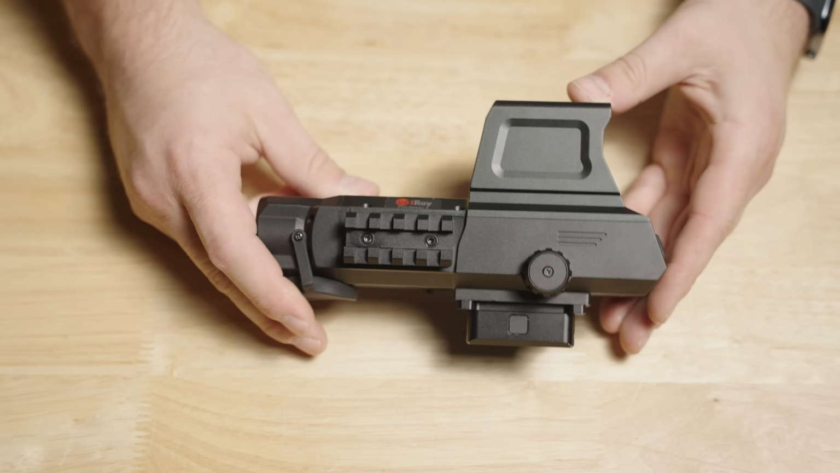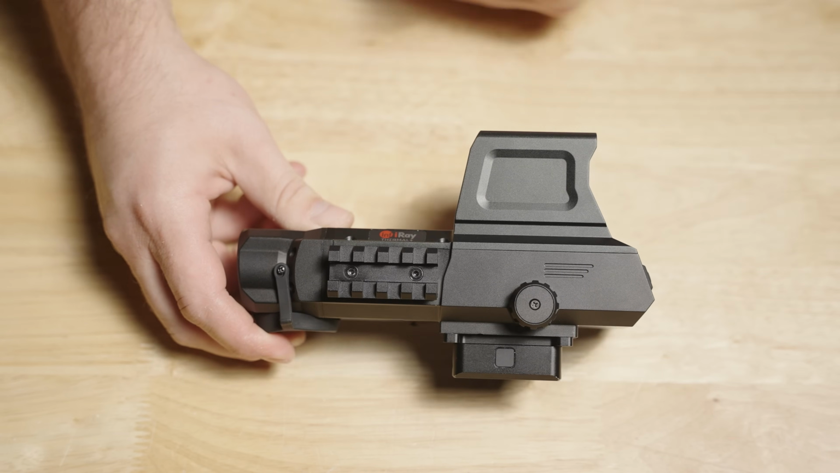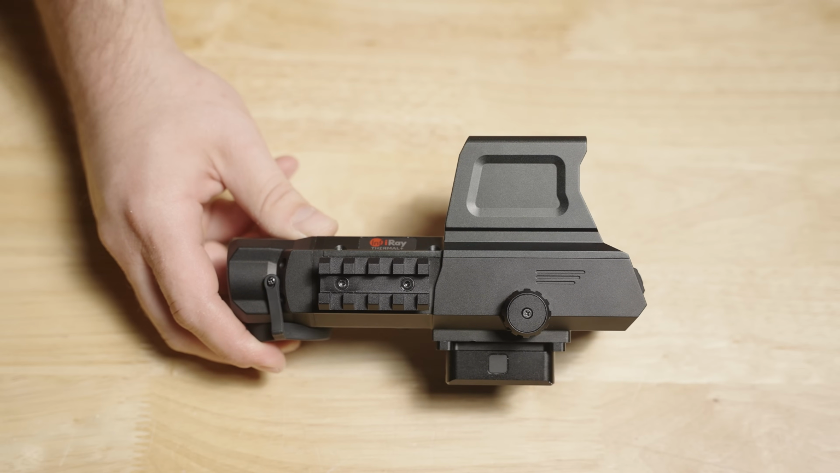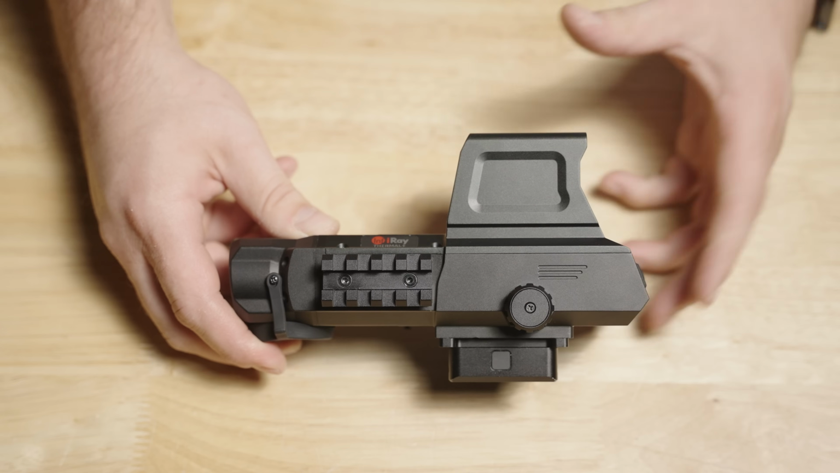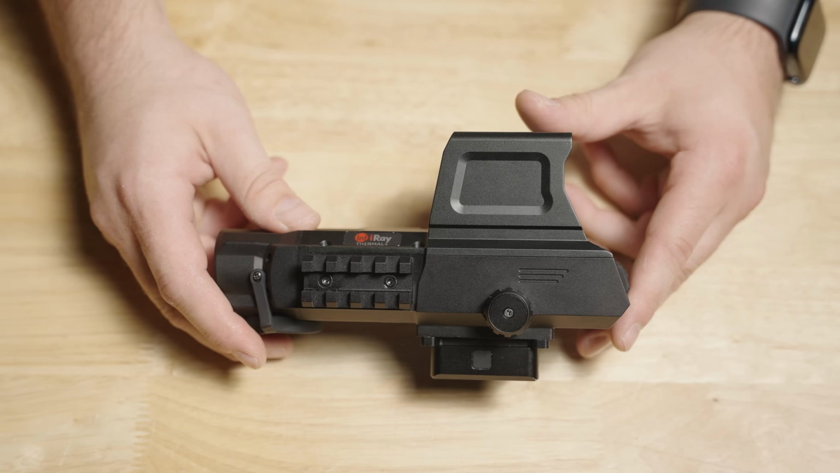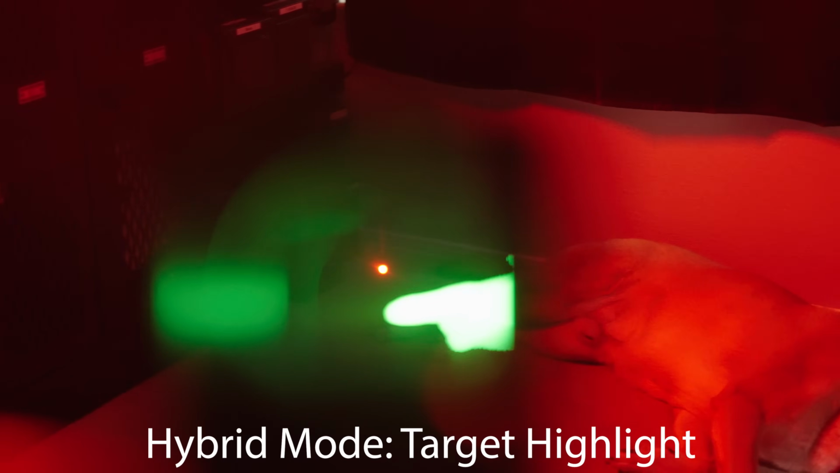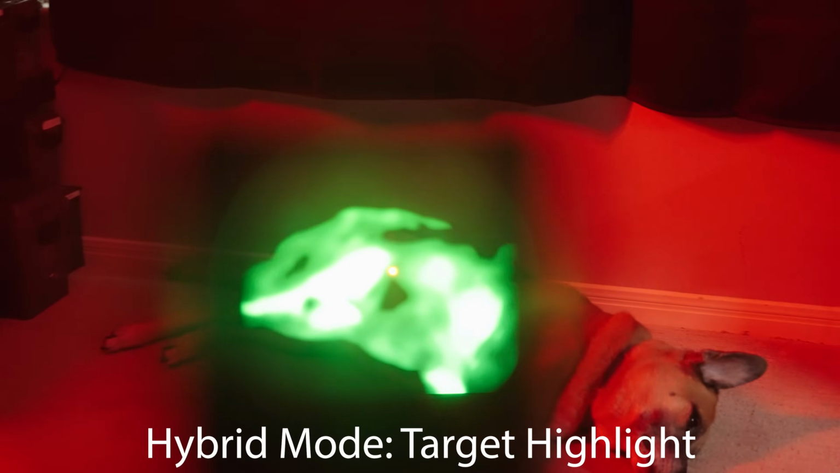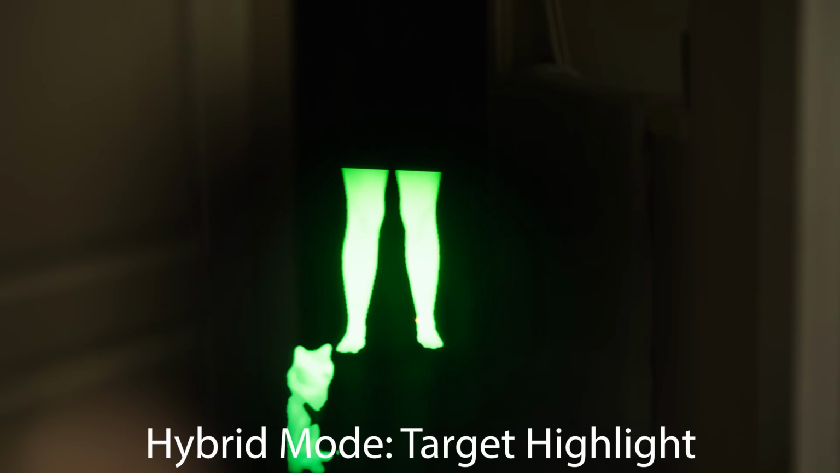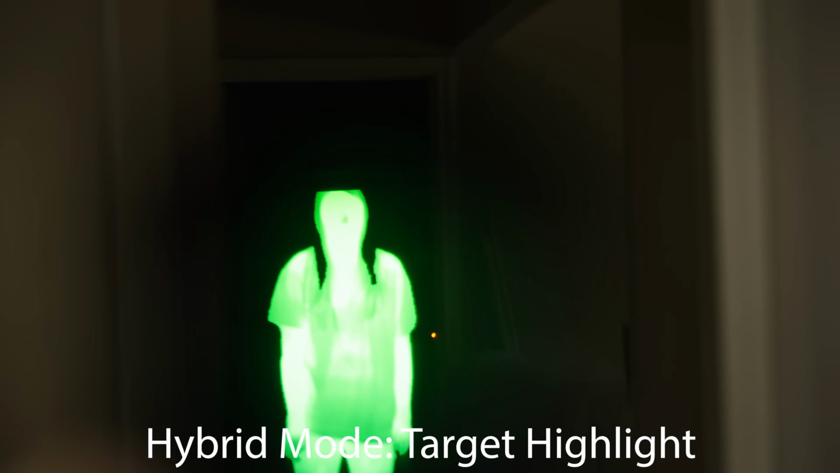So what scenarios is this good for? Like I said, it can be used as just a standard reflex sight. Granted, if you're intending to use it as that, you're spending way more money than you need to on this kind of optic, and it's a lot taller and bulkier than your average reflex sight would have otherwise been. However, if you use it in darker environments, or maybe you are a hunter, then the thermal capabilities really push this past the capabilities of a standard reflex sight. And of course, you can opt to use them in conjunction with each other, or you can isolate them from each other. You can go full thermal, full red dot, or the hybrid mode.